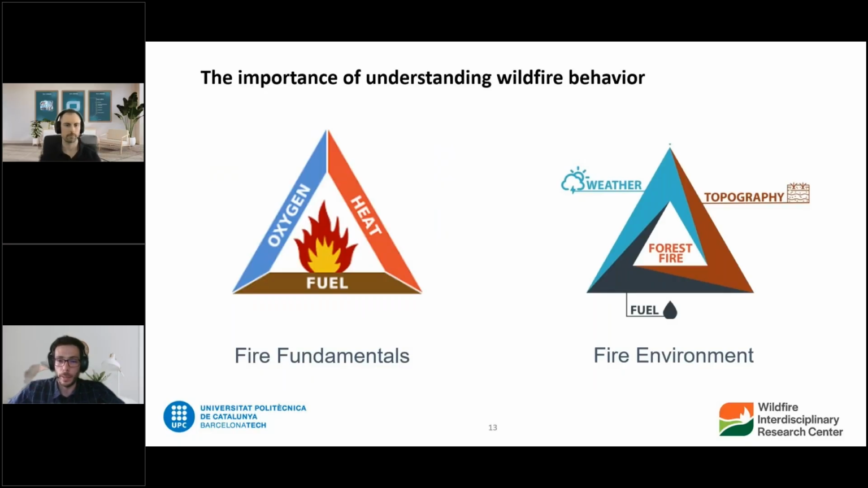And in order to do that, the fire science community, the wildfire science community, has a very big problem from my point of view. And it's the lack of data, lack of observational data. If you think about other phenomena, about other problems, if you come from engineering, well, if I ask you to produce a model of something, what's the first thing you're going to do?